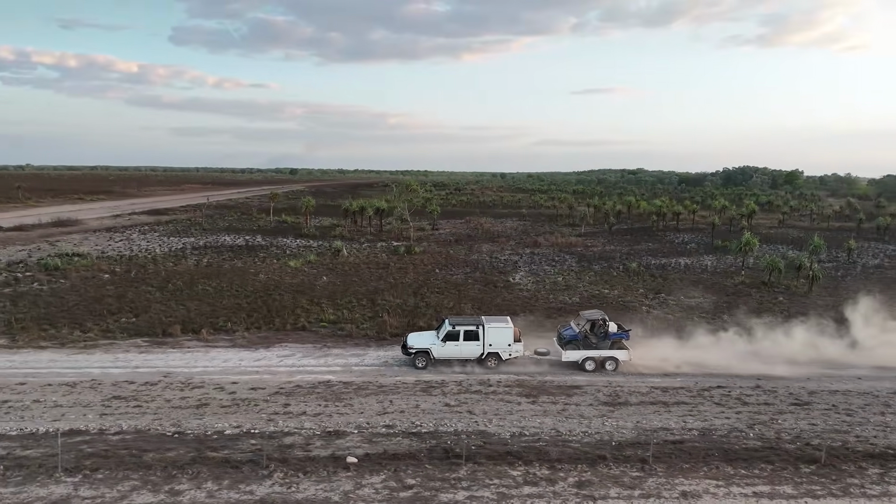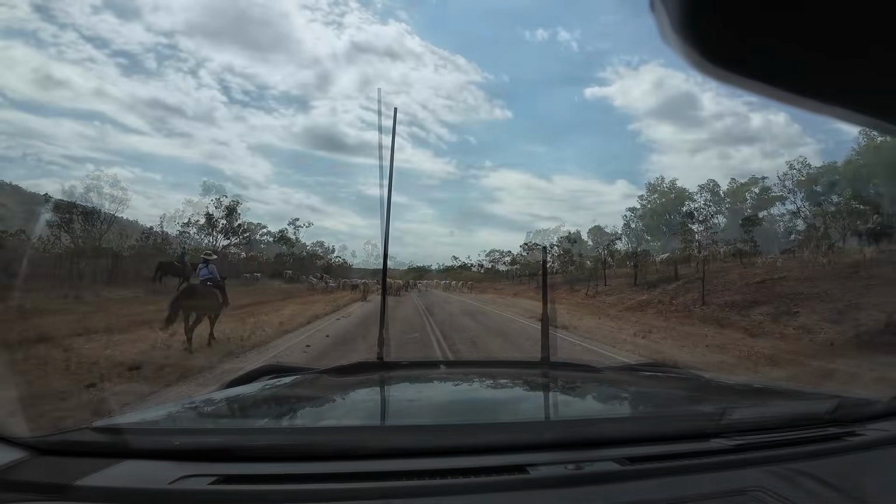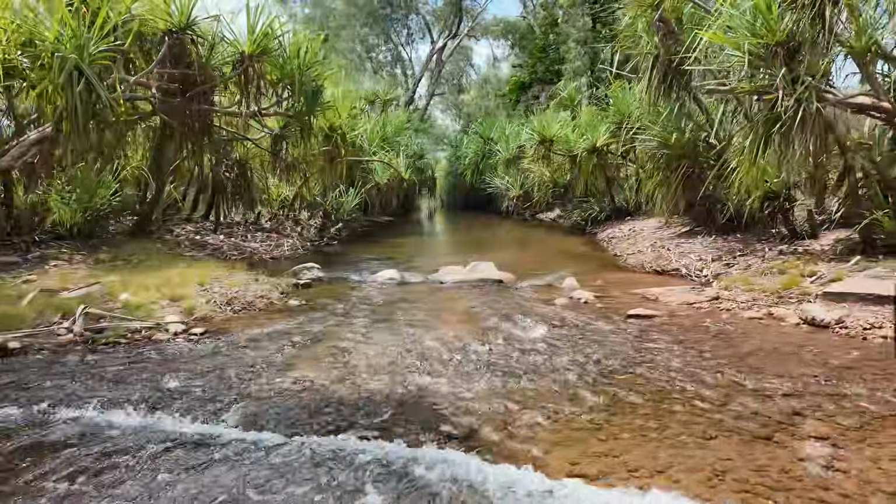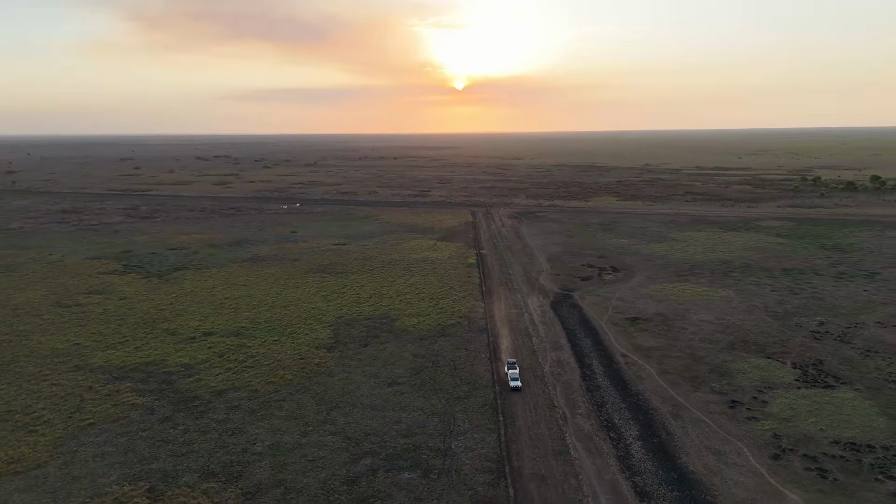Bucket and Darryl from Coolalinga Guns and Ammo are already in Darwin. I've flown in, landed, and we jumped straight in the car and headed out to the station. Nothing happens up here without a lot of travel around. The properties that we've been fortunate enough to access are bloody huge. One of them is over 1 million acres.